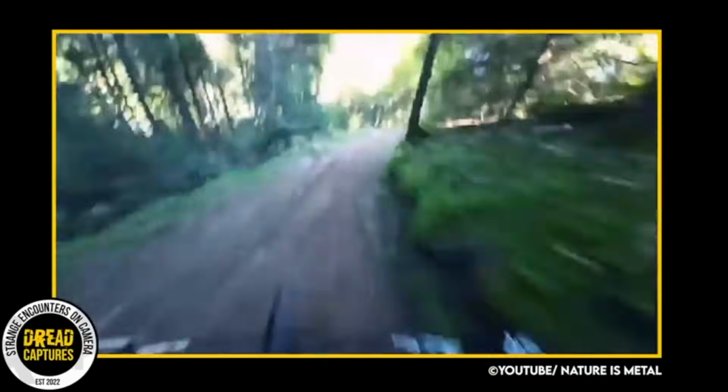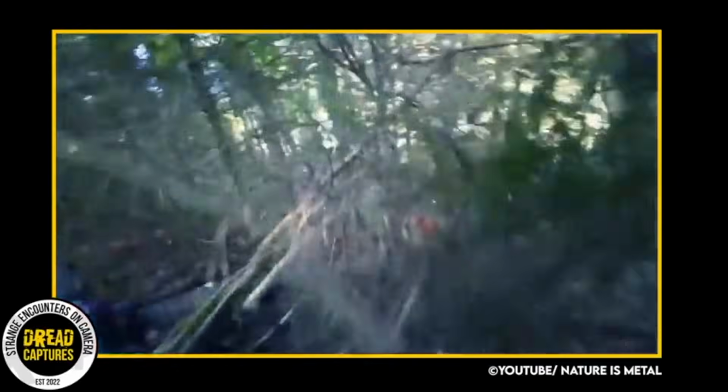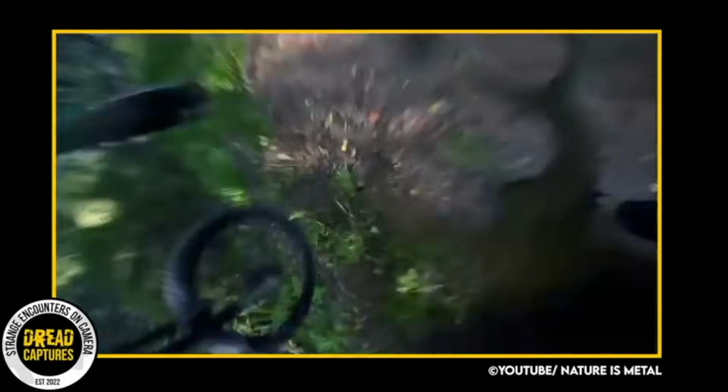A GoPro attached to a man's helmet shows him mountain biking down a trail. Holy hell. Was anyone fast enough to see that? Let's watch again. A startled deer collides with a mountain biker on a secluded trail, sending both the man, his bike, and the elk tumbling. Thankfully, no serious injuries were reported.